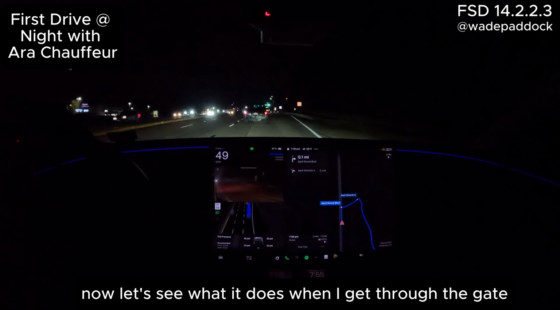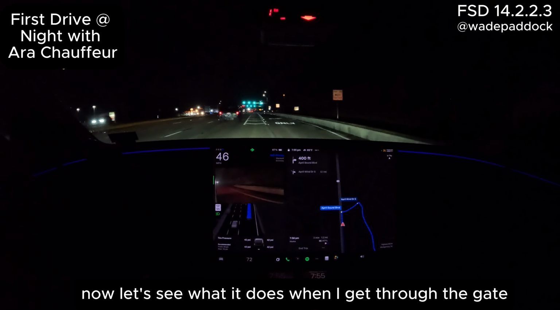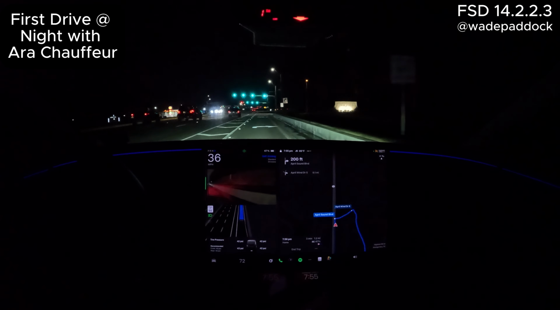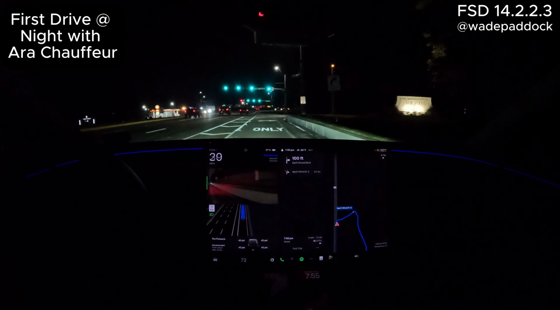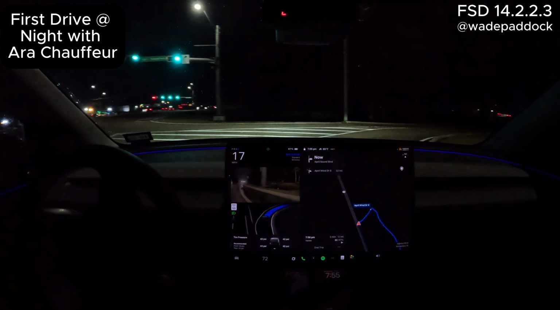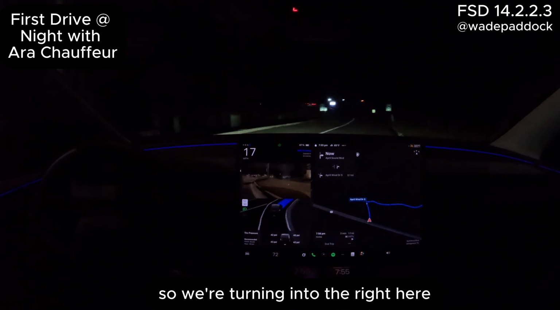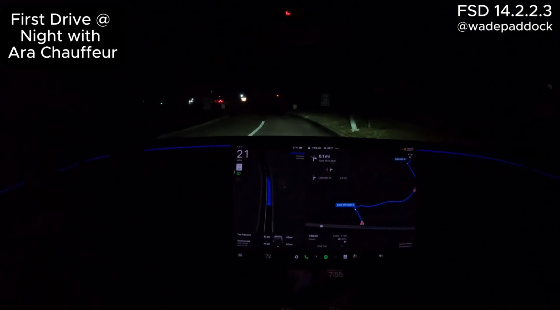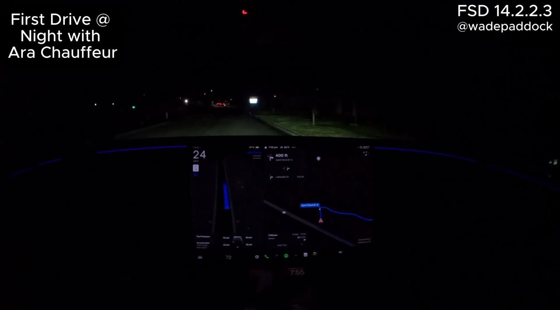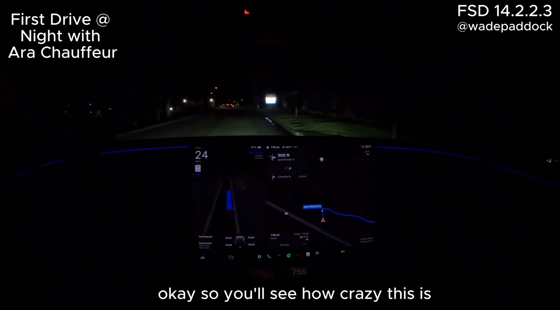And here we go. Now let's see what it does when I get through the gate. This will be interesting. Okay, so we're turning to the right here, and okay, you'll see how crazy this is.